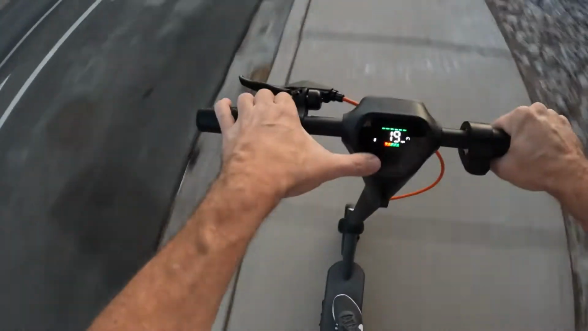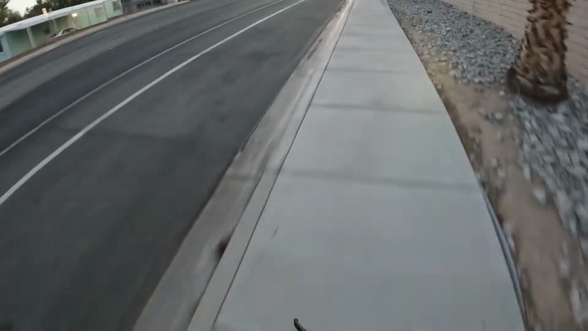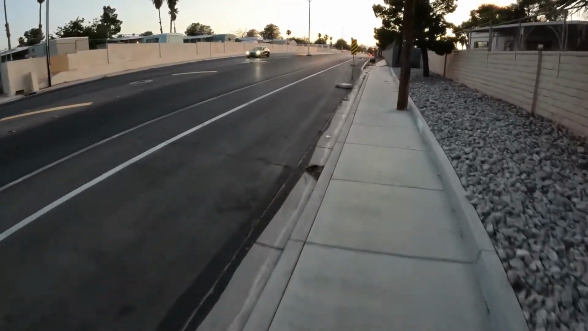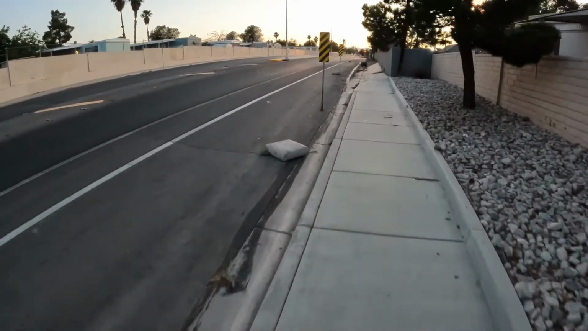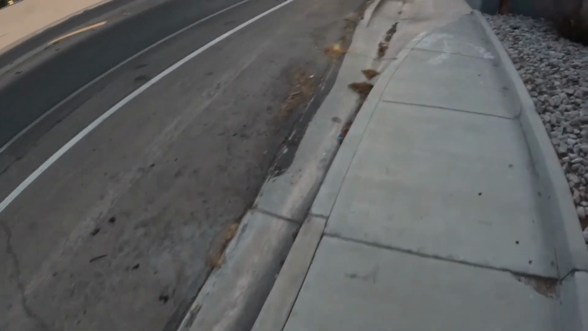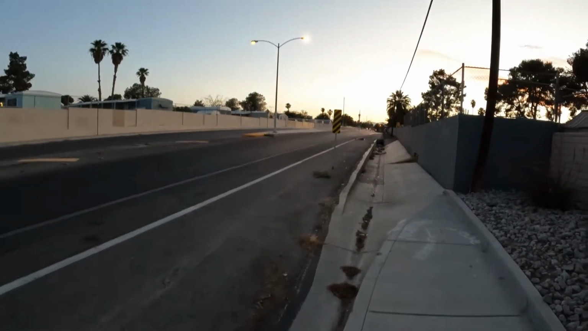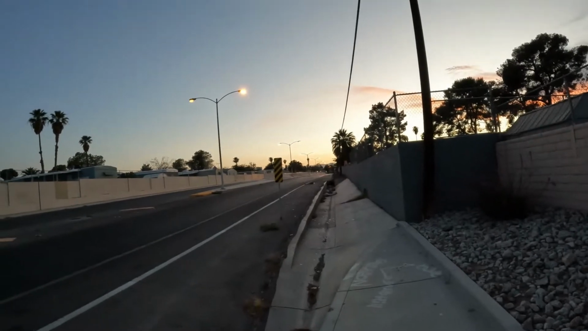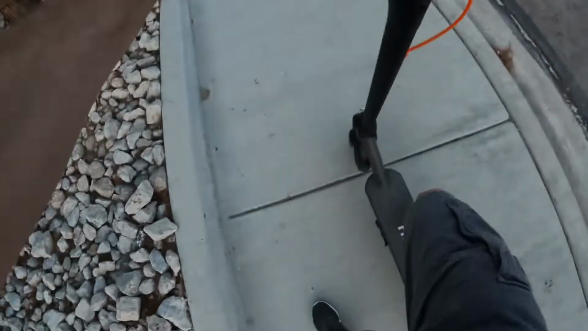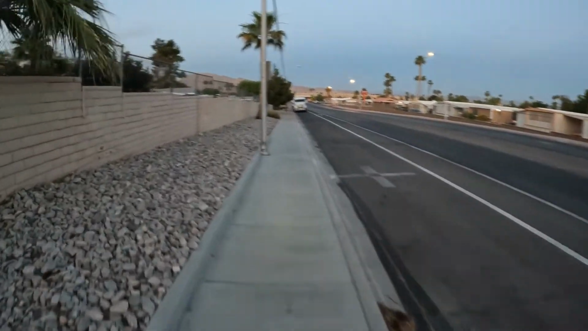I've never been out e-scootering at night before. I gotta turn my headlight on. And it looks like this is where the sidewalk ends. I don't really want to go that way. You see the Stratosphere over there? I was gonna go there, but now I don't really want to. Maybe I want to go this way instead.